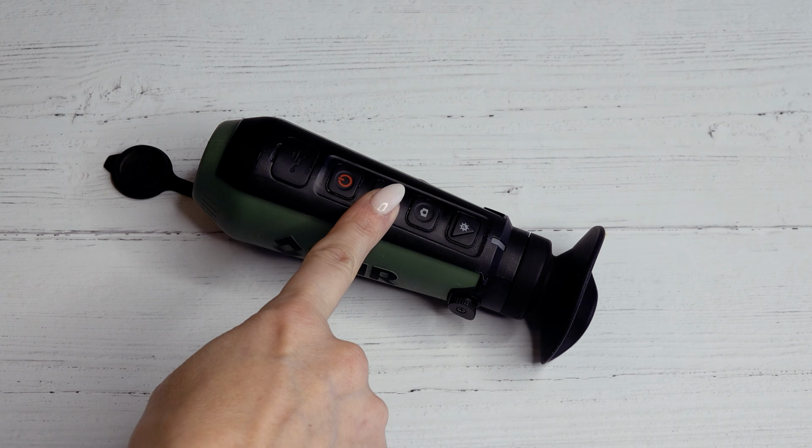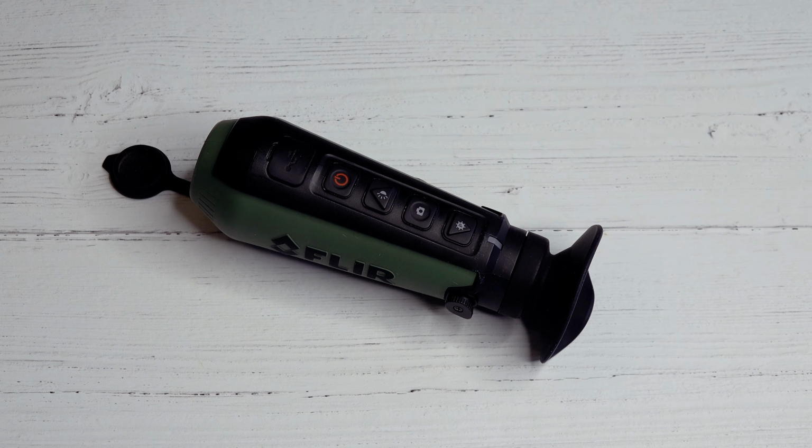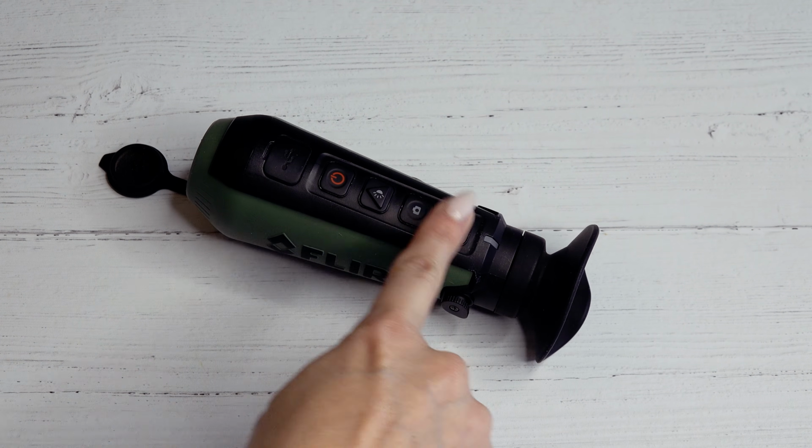Pressing this up arrow will adjust the brightness. Long press on this camera button will start your video recording. Short press will stop it. And a single short press will take a JPEG image. And this last button will toggle you through each of the color palettes.